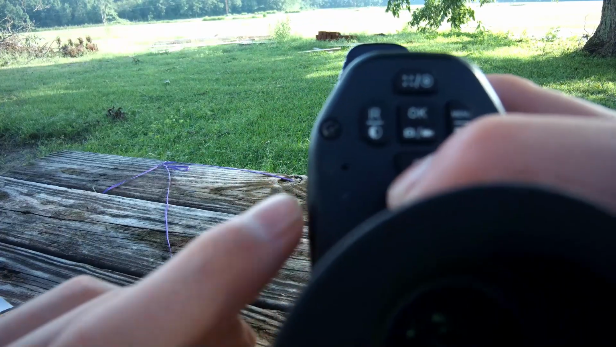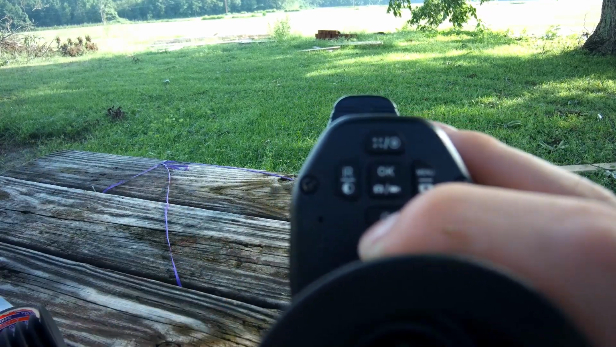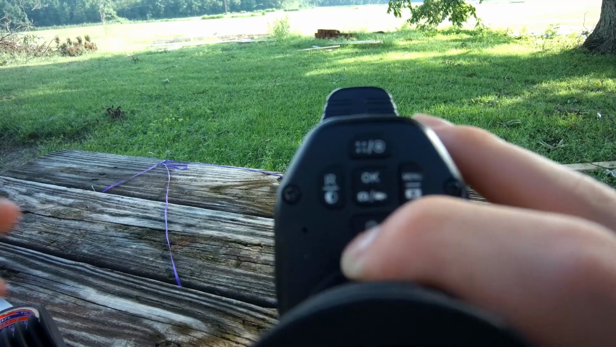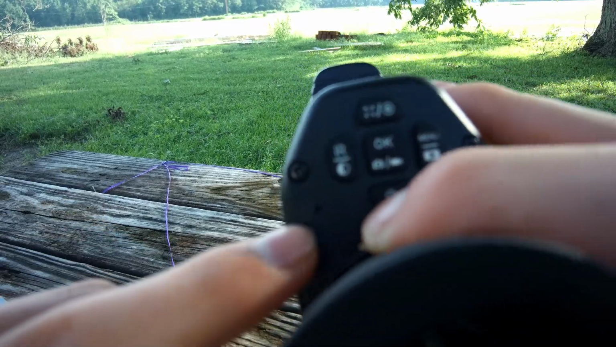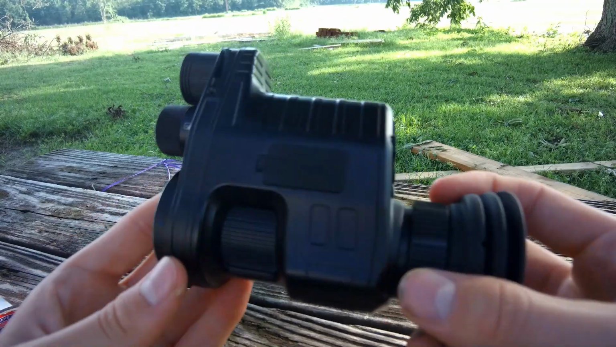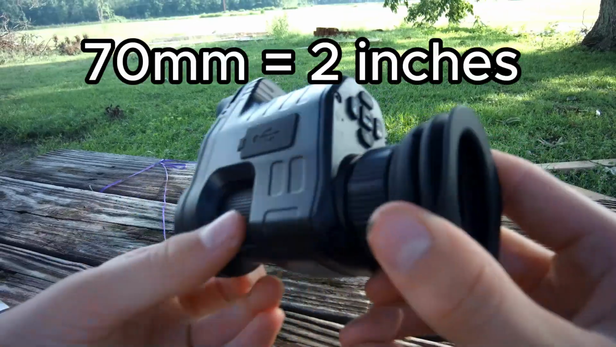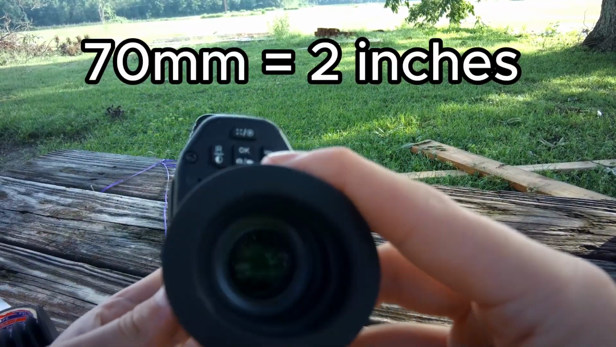It does actually record audio, which I thought was really cool because I saw one of the budget ATN scopes and they don't actually record audio. It does on the NV100. This little light right here indicates if it's on or off. This little thing can withstand the recoil of a 308. It has a long eye relief up to 7 millimeters.